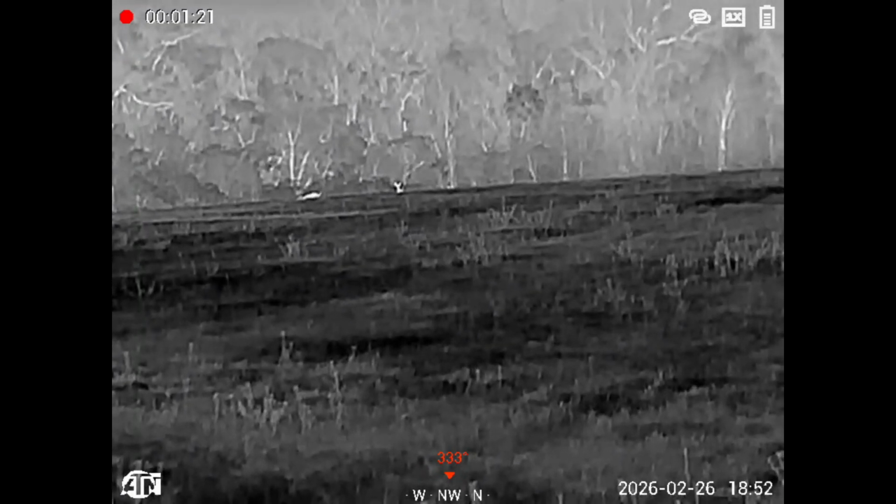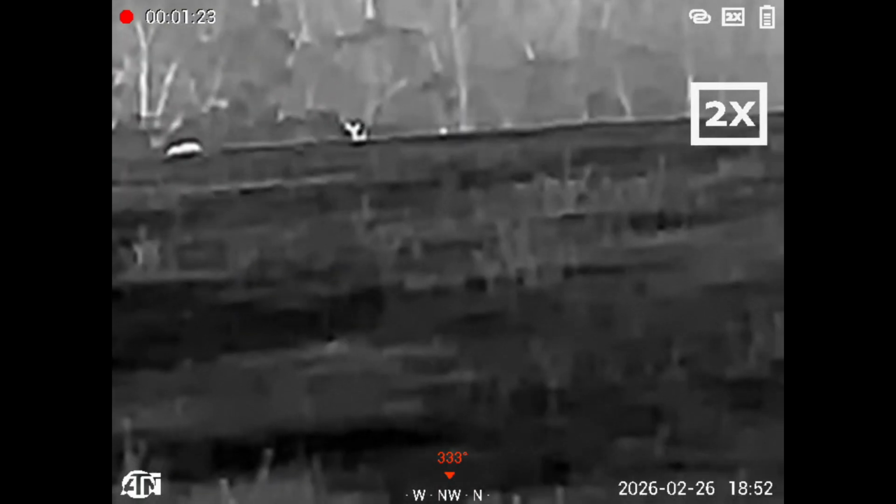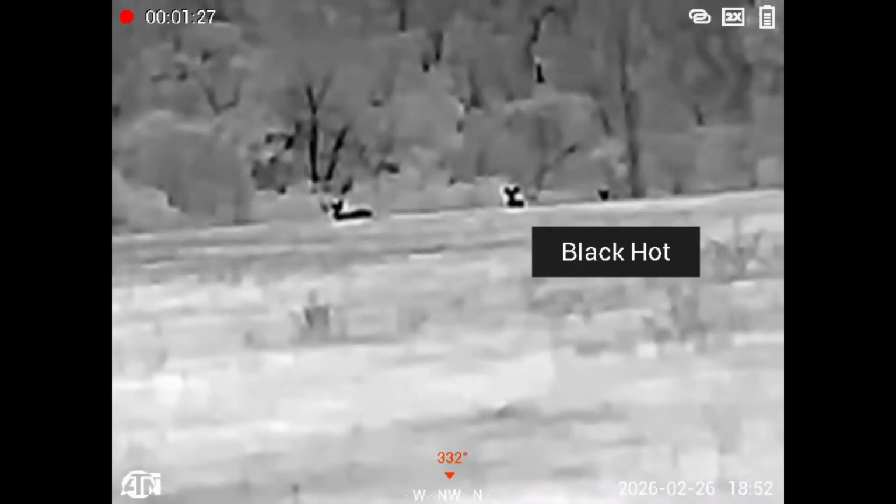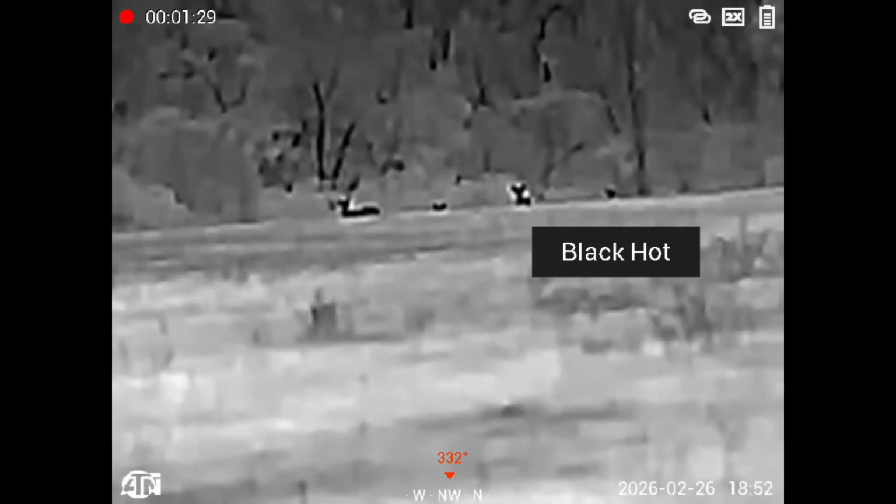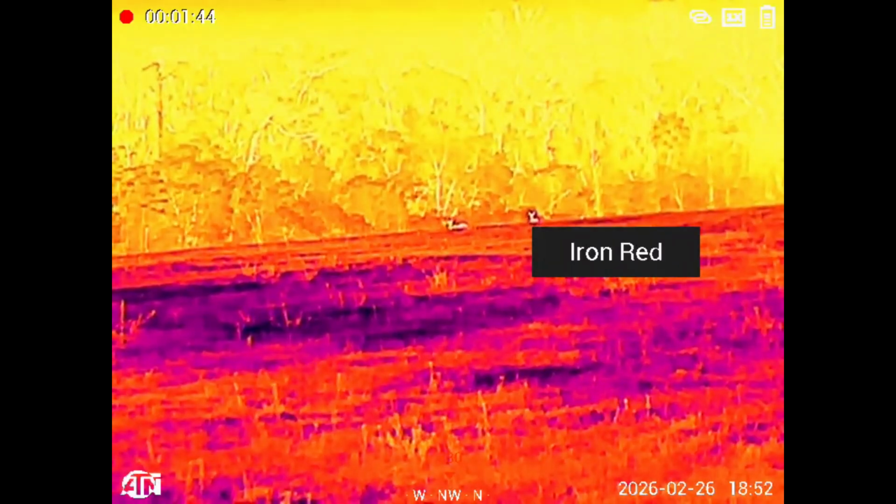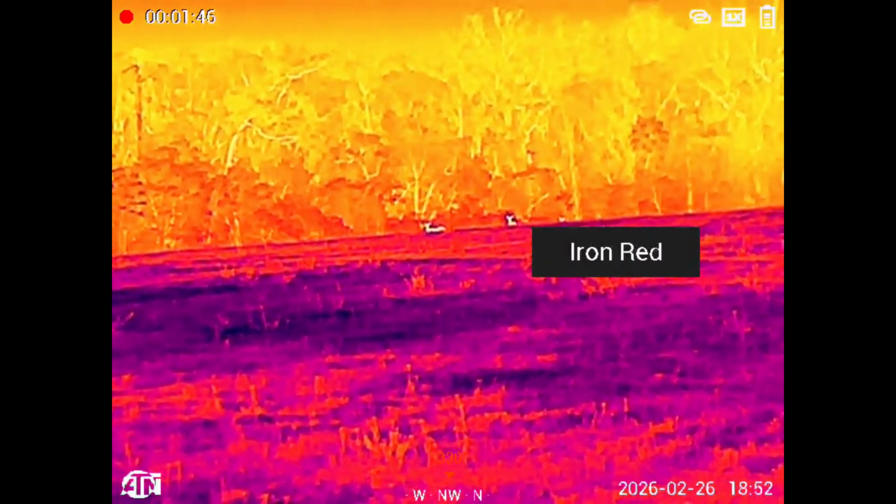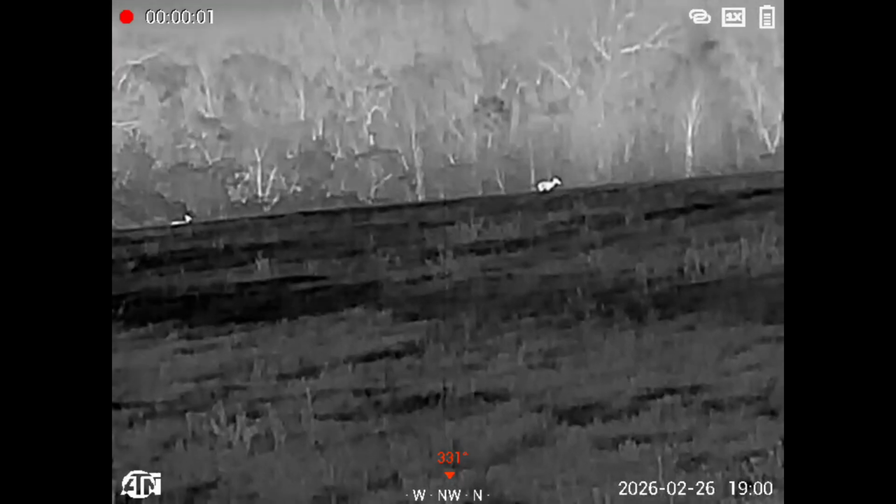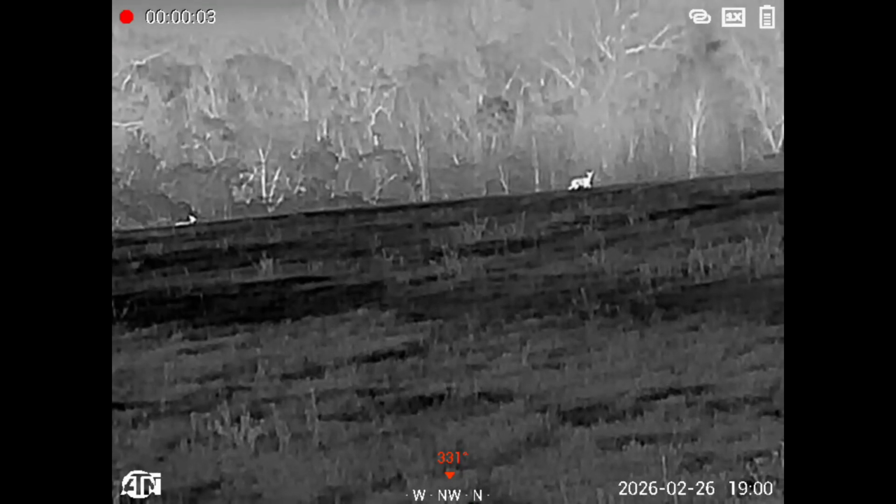Here, I'm just playing with the zoom a little bit. I'm actually impressed with the zoom. You don't lose too much on the BlazeTrek with the zoom. You could still make out the animals. So the zoom is impressive. Even with animals in motion, the clarity and resolution still stays good.